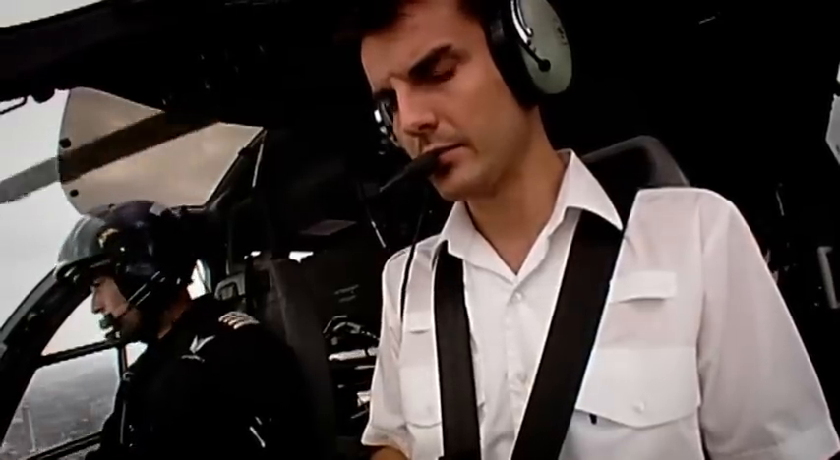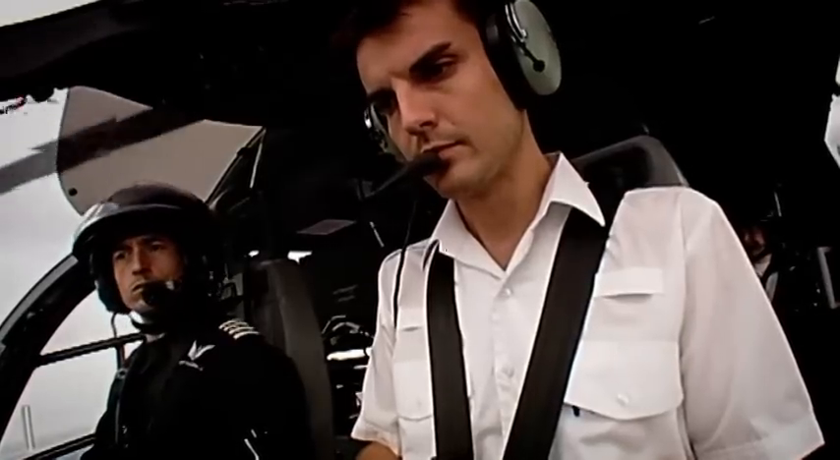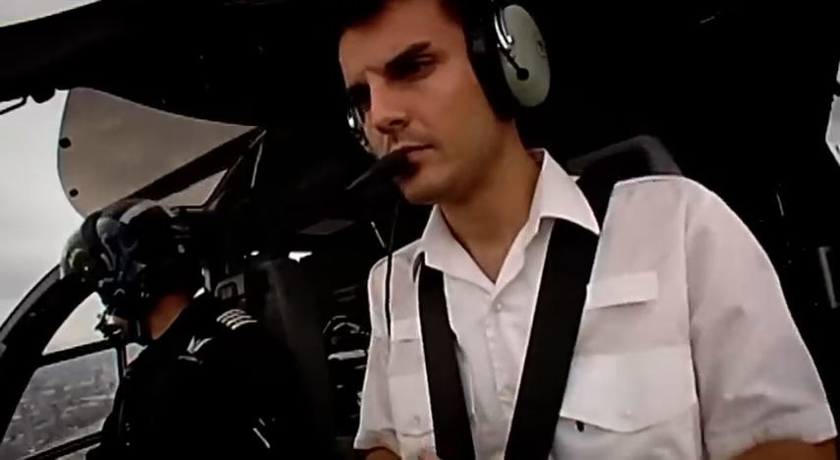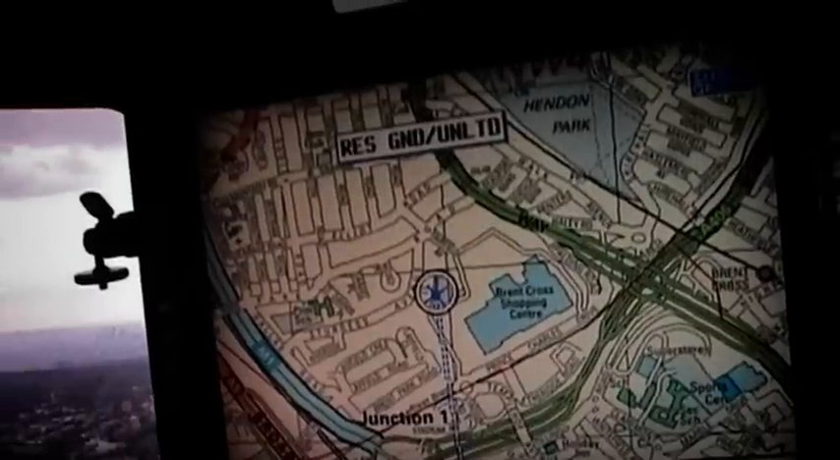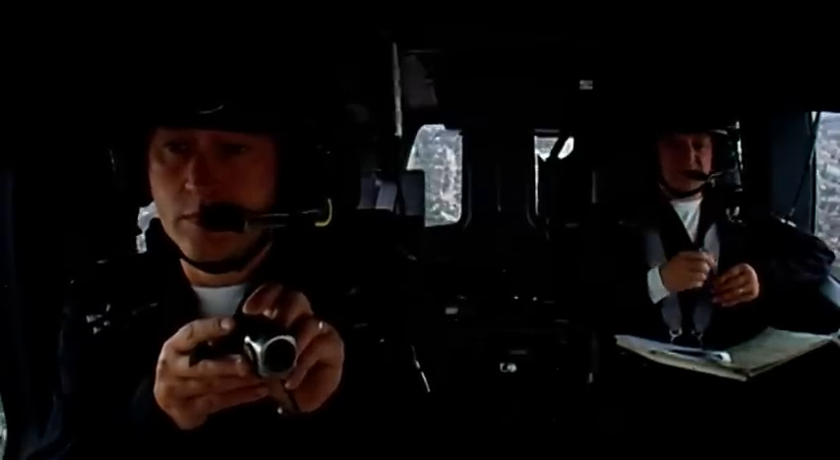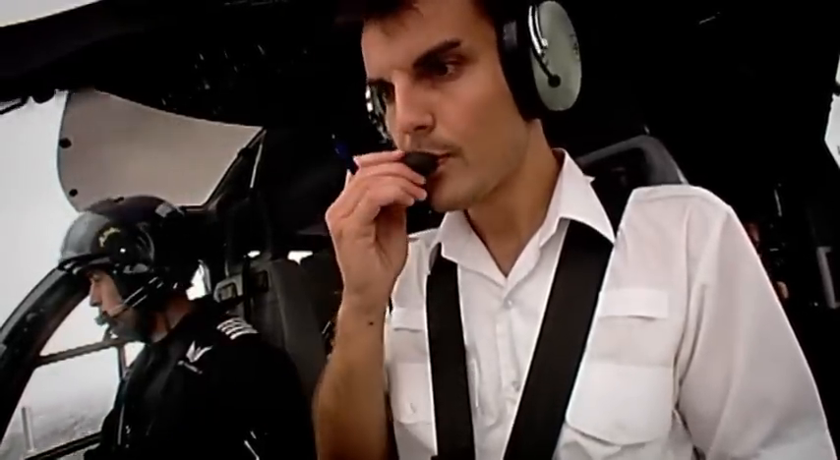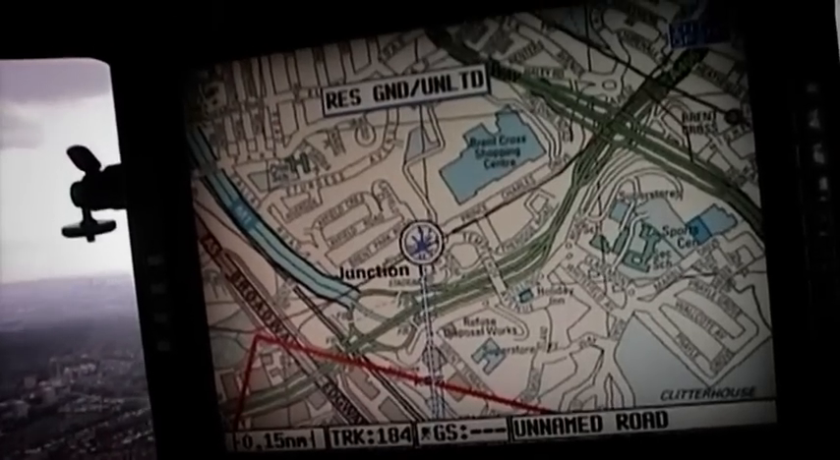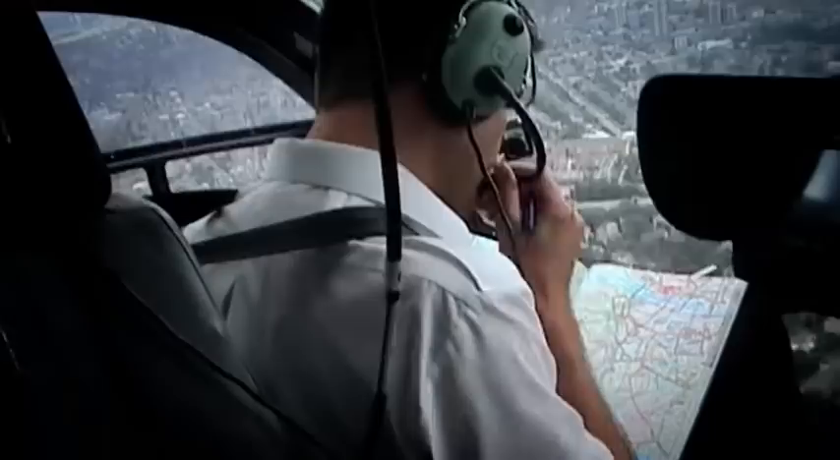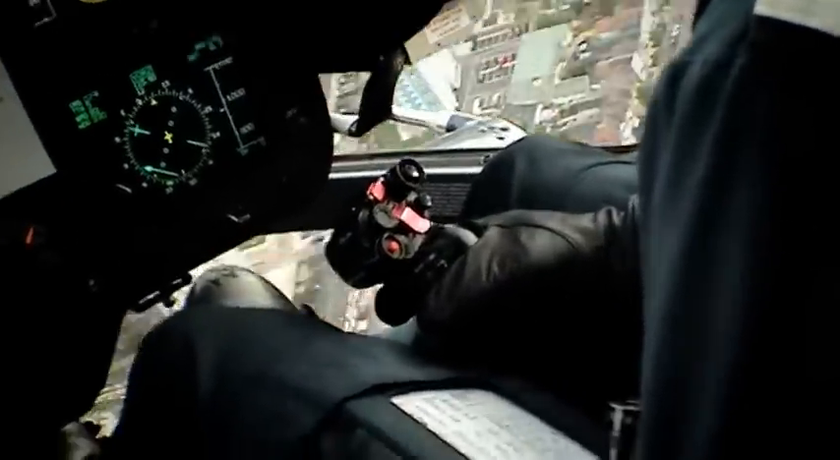Okay, if you'd like to zoom in on the top of the gherkin, that's good. Right, what I'd like you to do now, please, is put the quad on screen, pressing the fit button down on the left. So if you look at the screen, you can work out exactly where we are now and what direction we're heading. The map is always north up. So what direction are we heading? We're heading south at the moment, we're heading in the wrong direction. Exactly, so you need to talk us as to which way we need to go. It's in a northerly direction, so we're going to need to turn the aircraft around.